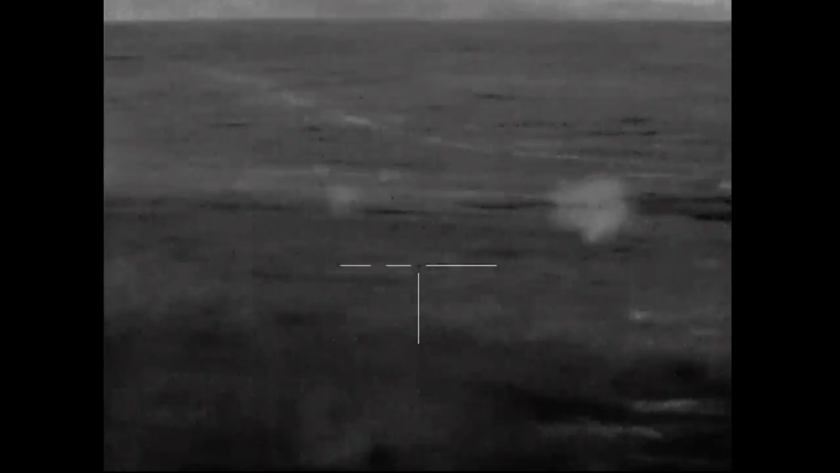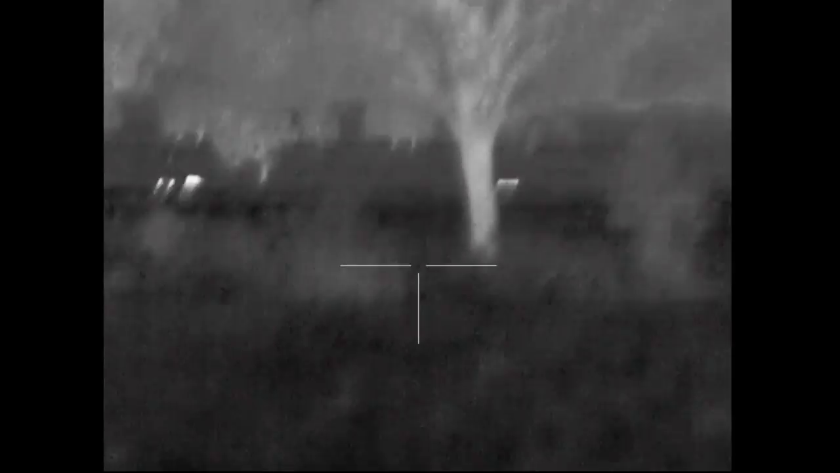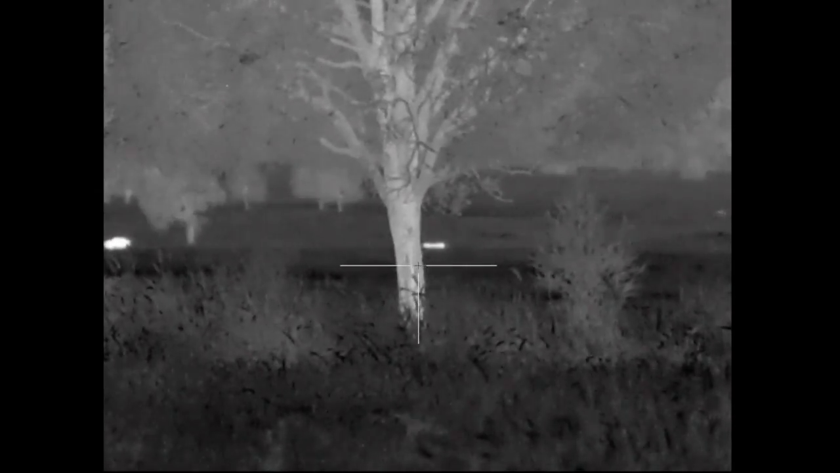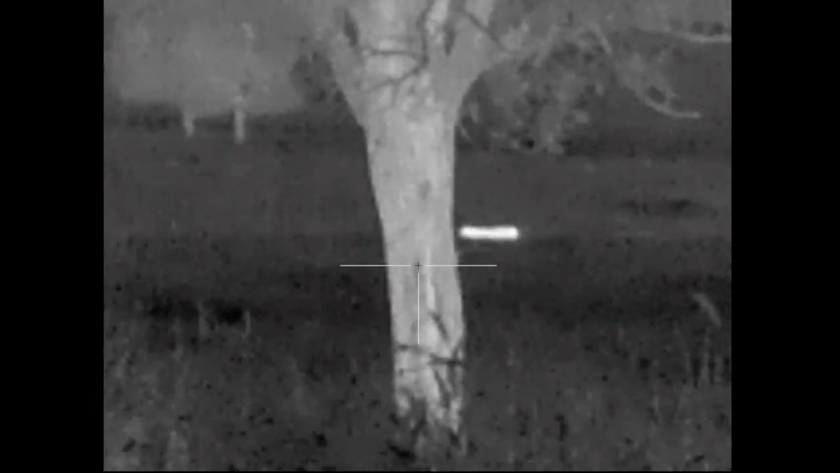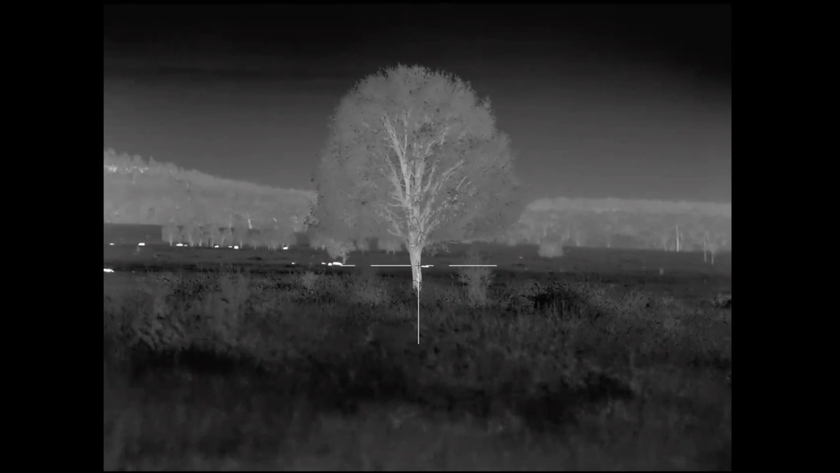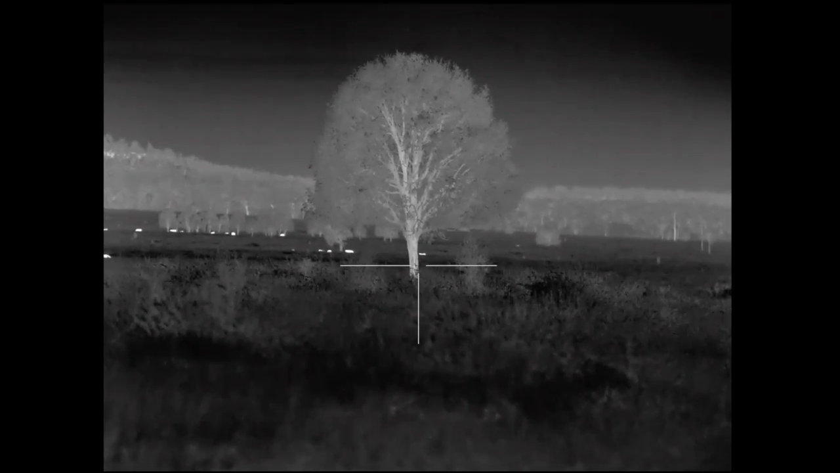Find a tree trunk, something reasonably close. So there's that tree there at probably 80 metres. I'll just focus on it. See, I can zoom into 16 times and still have a reasonably clear image. I tried it at 2 times and it's just really nice.